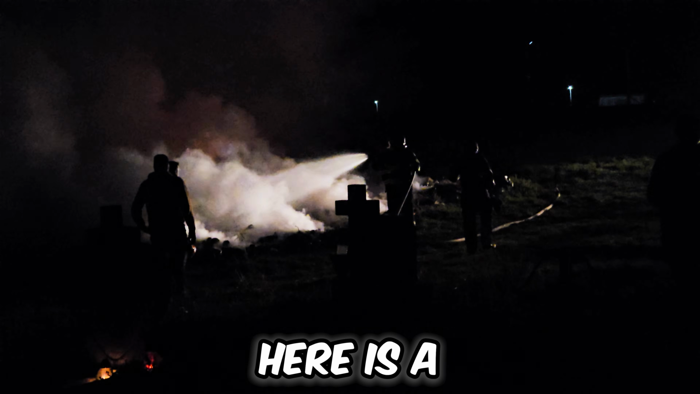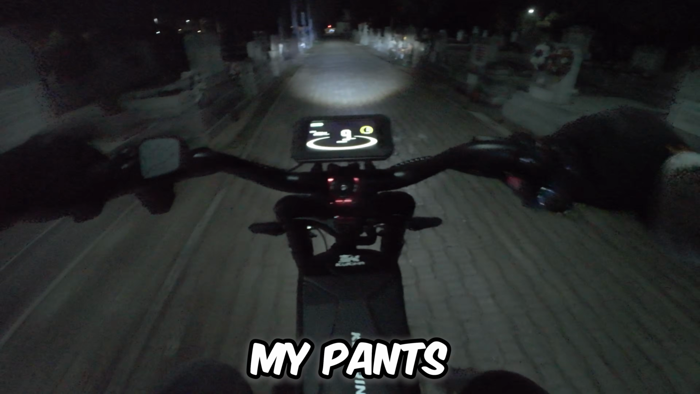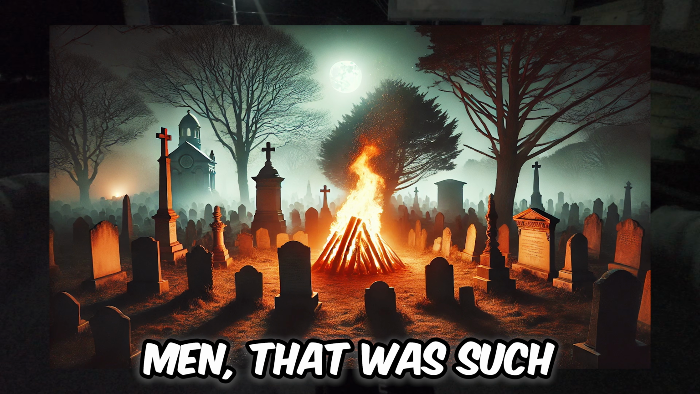What we are witnessing here is a goddamn fireplace in a graveyard. Oh, it's getting so hazy. Yo, let's run out of this graveyard. I'm shitting my pants right now. I was not expecting this at all, man. Yeah, call me crazy. I went in the graveyard at this hour. I really wanted to see that fire. Man, that was such an experience.